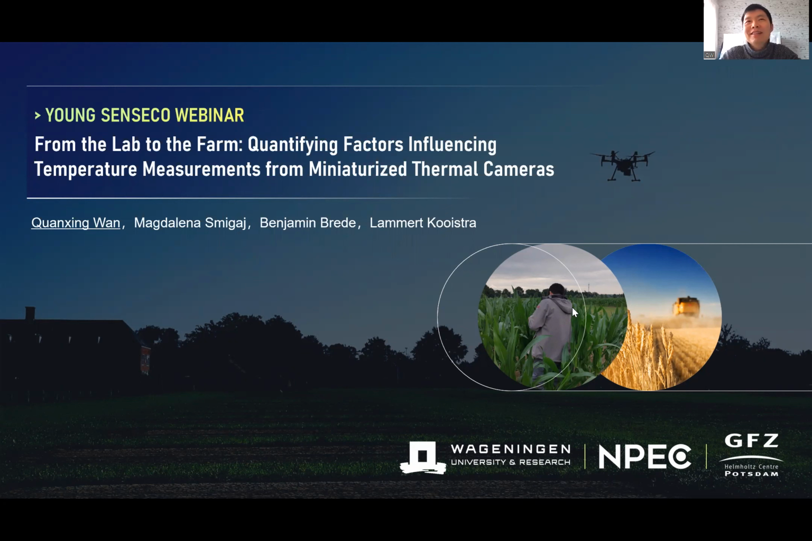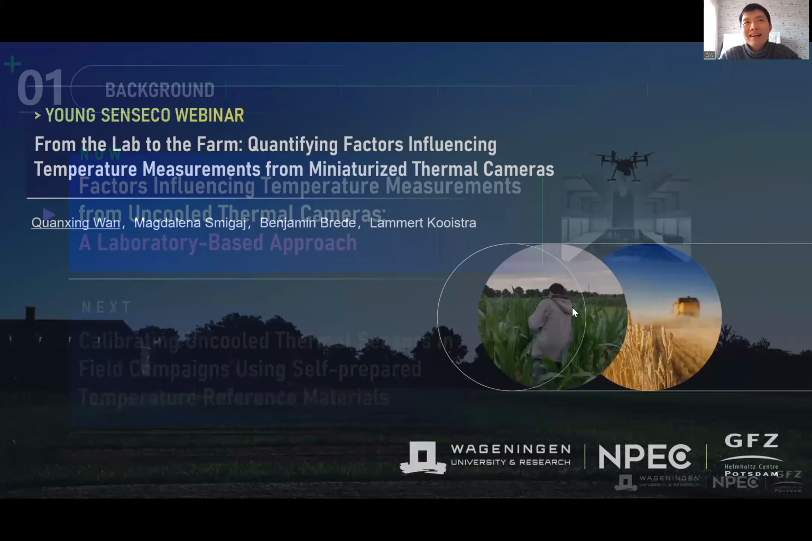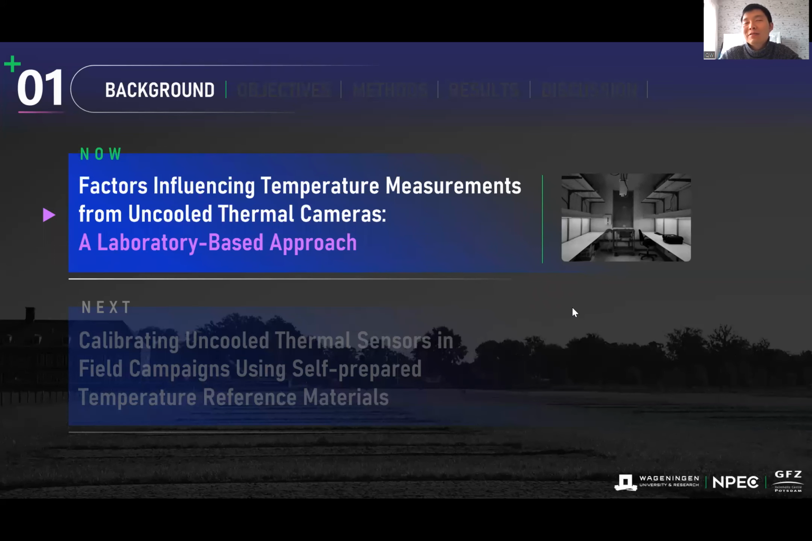The title of this presentation is From the Lab to the Farm, Quantifying Factors Influencing Temperature Measurements from Miniaturized Thermal Cameras. So basically, there will be two parts of contents in this presentation.